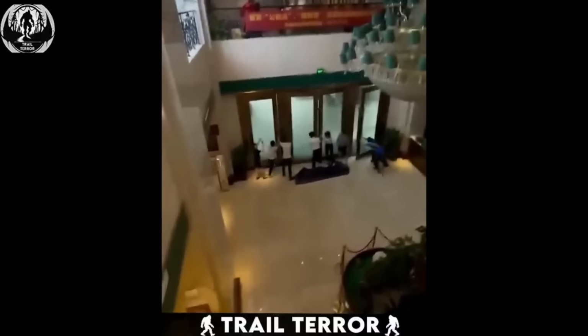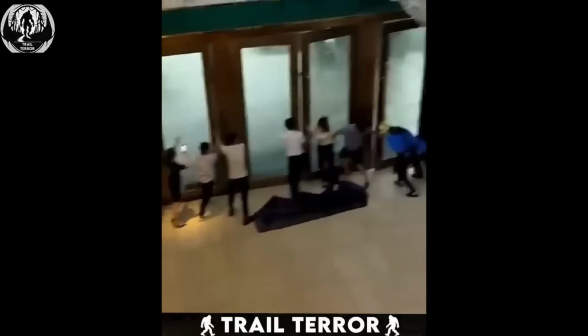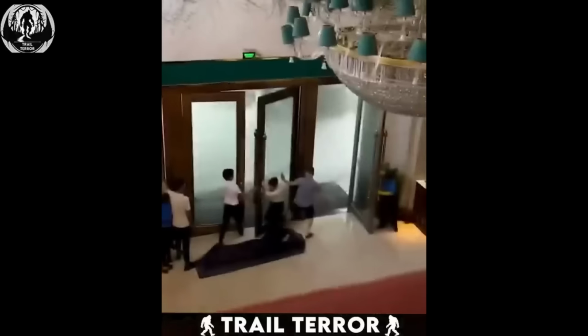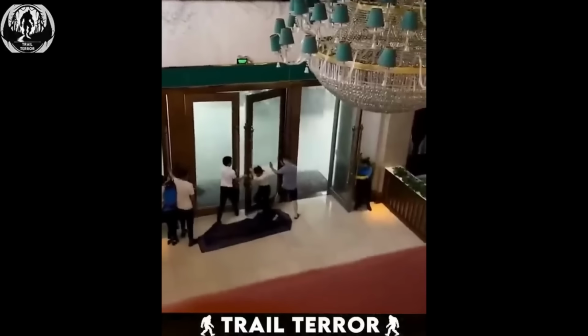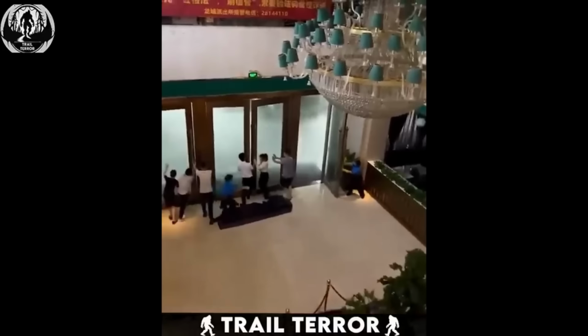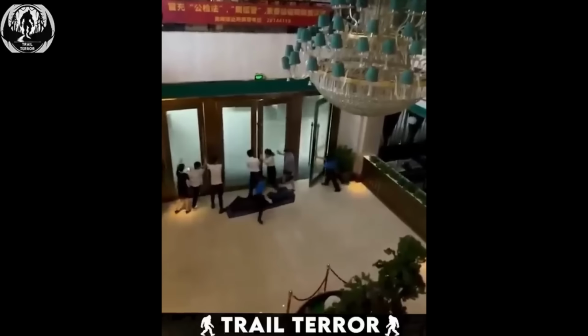While their efforts are commendable, it's a perilous situation. Those glass doors could shatter at any moment, putting them at serious risk. Seriously, guys, are you even getting paid enough for this? It's a tense moment that really highlights both the bravery and the madness of trying to stand strong against nature's wrath.